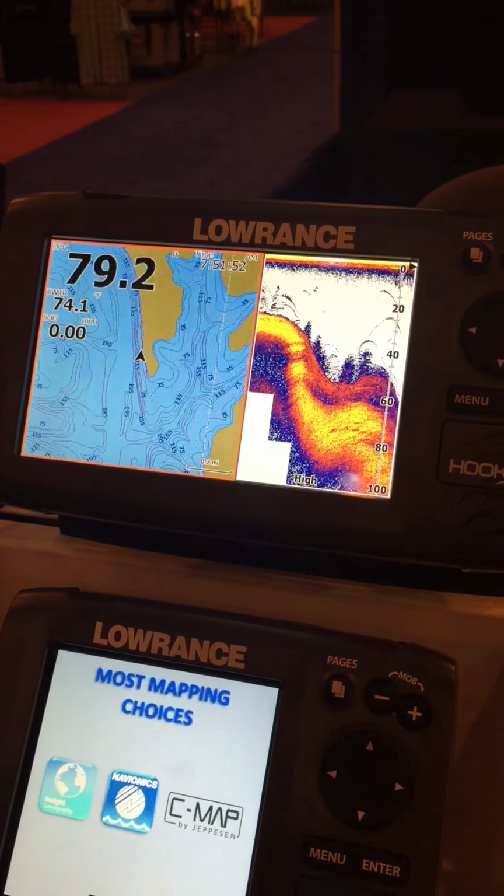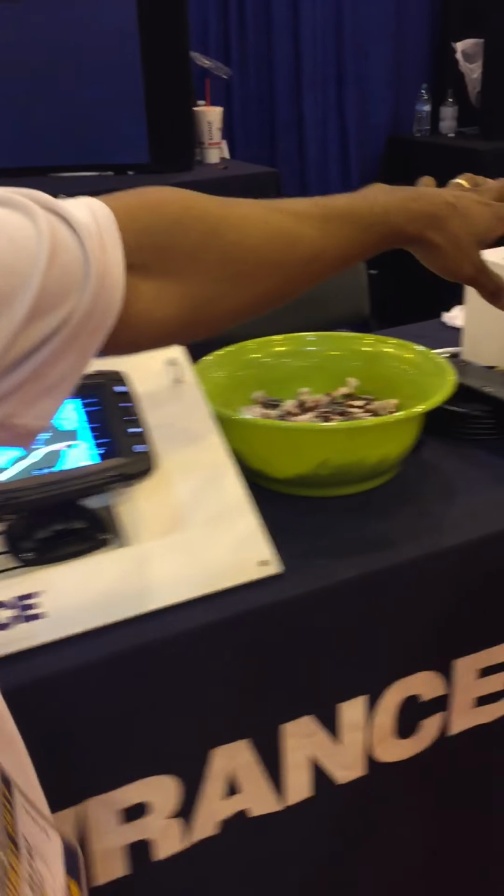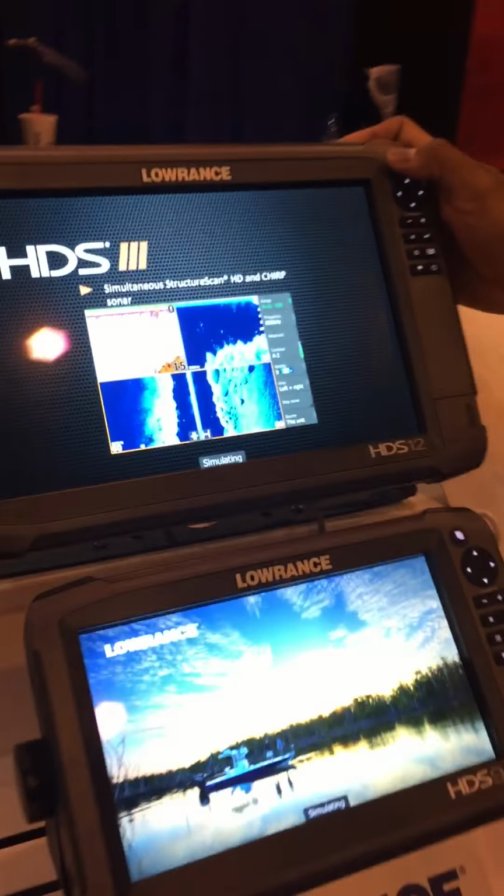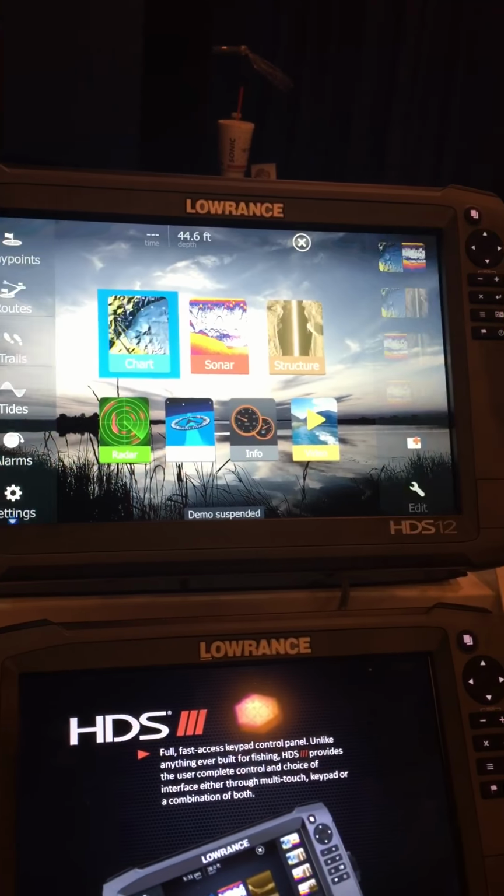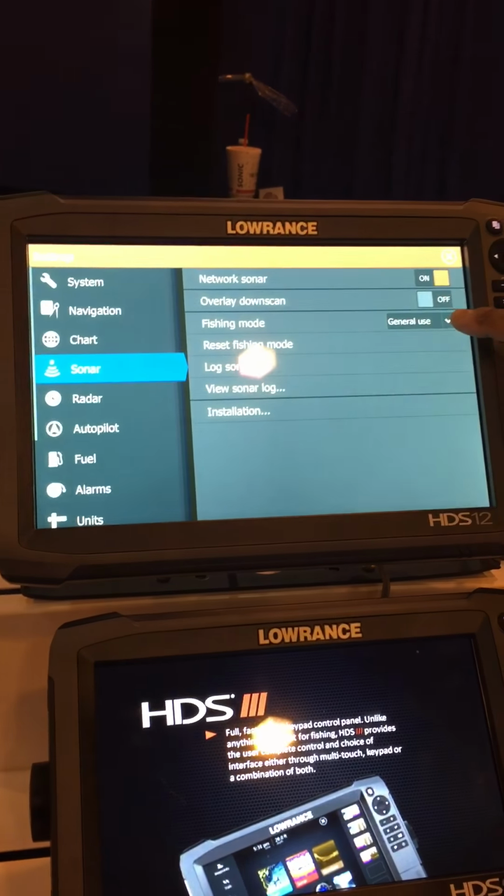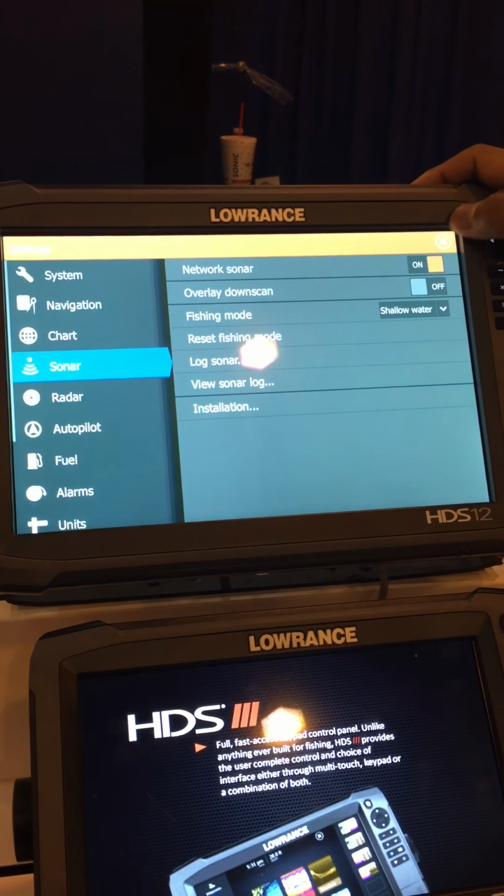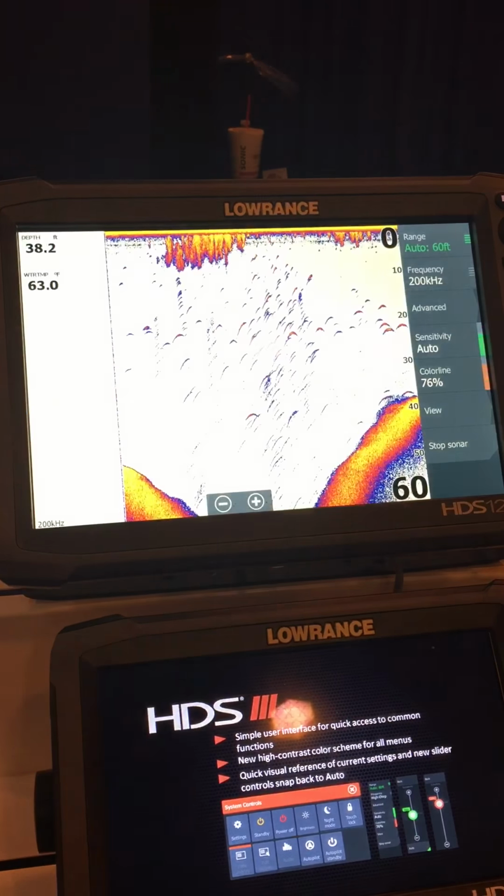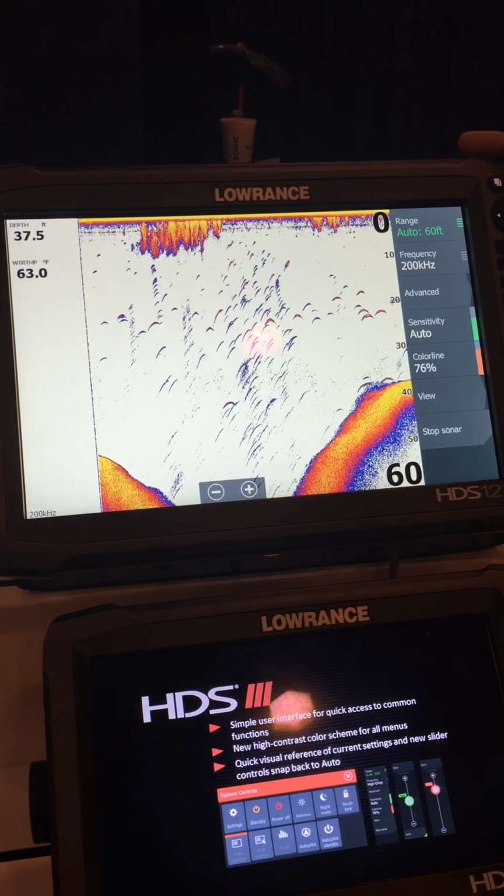All right, so moving on down to the Hook, the Elite TI or the Gen 3 line, the setup is fairly simple. In order to get to the shallow water setting, you'll hit the pages button, settings, sonar, there's your fishing mode right there. Same thing, shallow water as I described earlier. That's real easy. So it sets up your sonar in the shallow water mode, and all your settings will be good, just like I described down there.